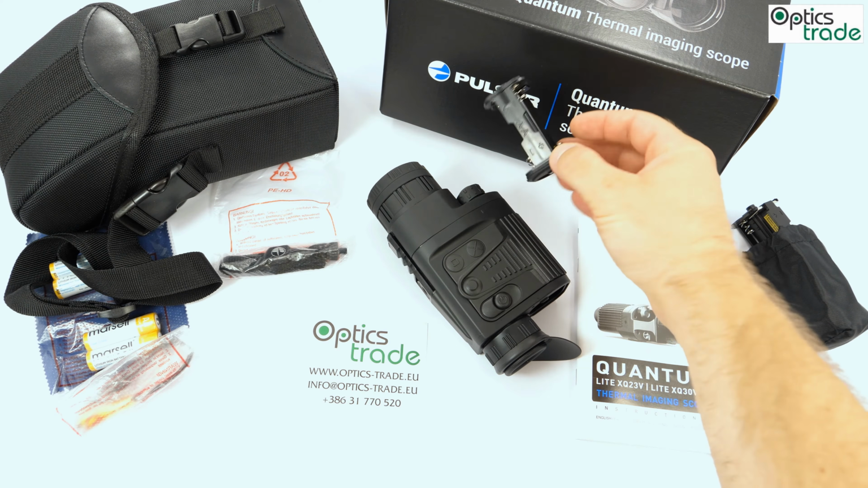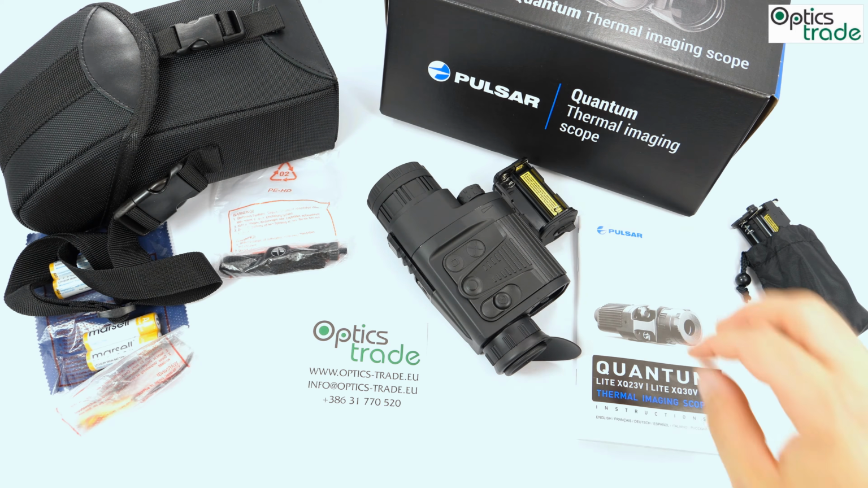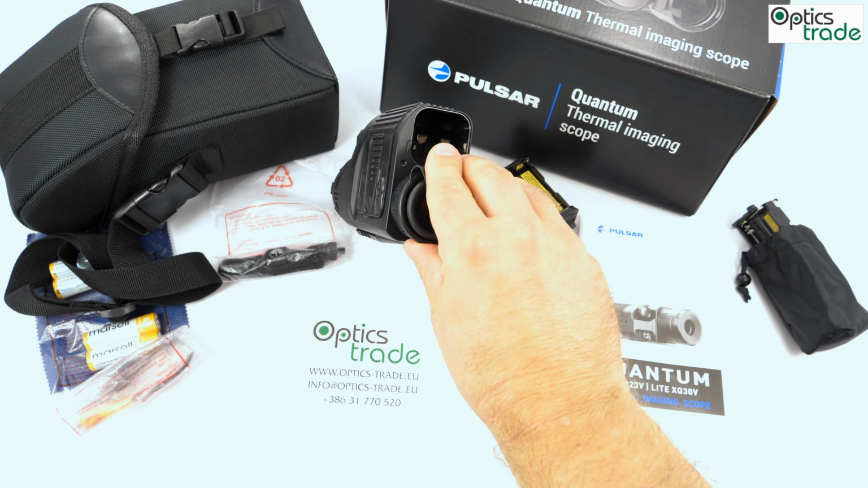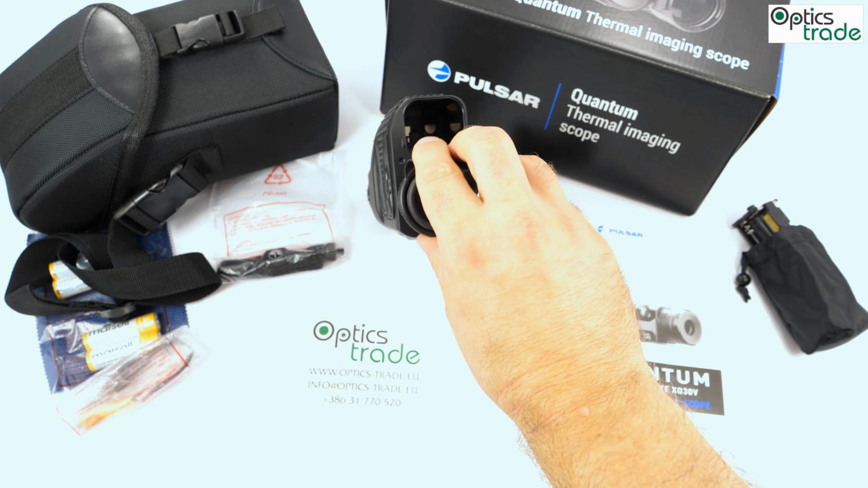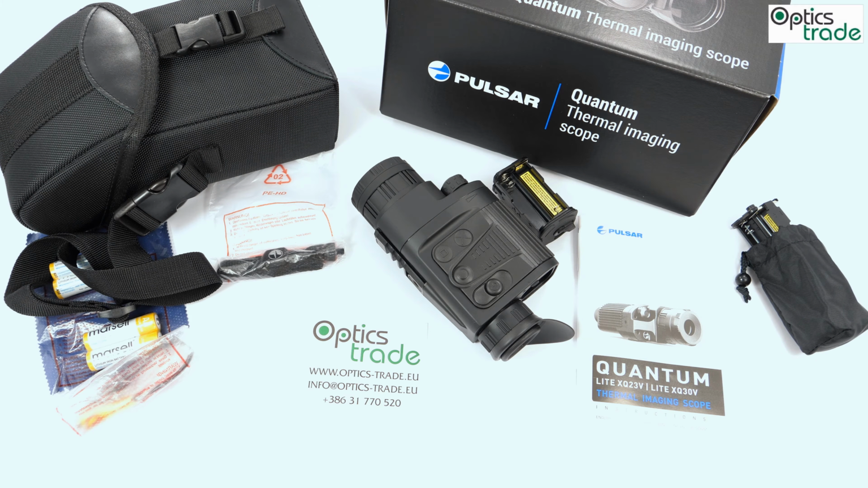It has the same power supply as the old Quantums, so you get two battery trays for 4 AA batteries. Then you can also use their accumulators, or the battery packs from Pulsar, and you have at least 4 to 5 different energy sources for this device. What was also improved is the battery life. So this device now consumes less energy than the older versions of Quantum did before. It's made in Lithuania, even though Pulsar is a Belarusian company.